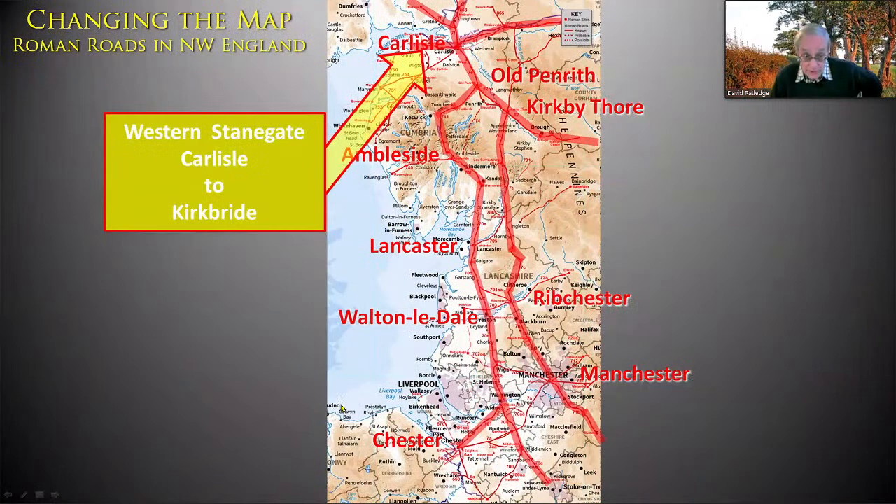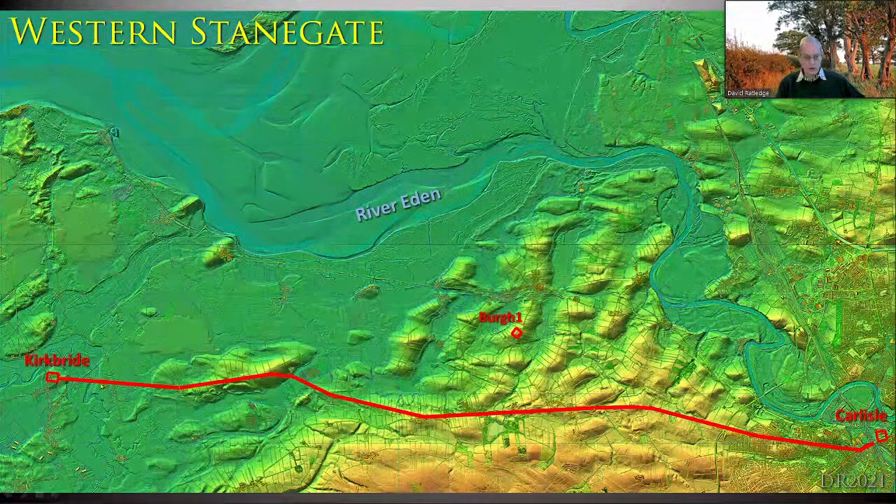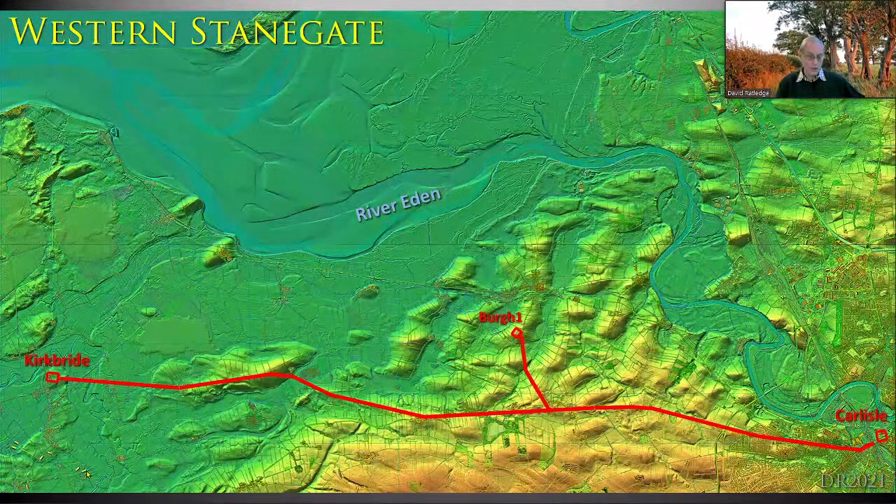And last one, have a look at the new one. It's hot off the press, the Western Stane Gate from Carlisle to the west. So here it is, Carlisle over to the right there, and here's a direct route to Kirkbride. It was Professor Barry Jones who suggested there would be a road there. He suggested it went across here to Burwan. Burwan is contemporary with Kirkbride, so he suggested it went over this route, but no, it's direct. And Burwan would have been just connected in. There is a road there that probably suggests it. Another very early road I found was in from Old Carlisle to Kirkbride. So that was probably the Western Stane Gate.